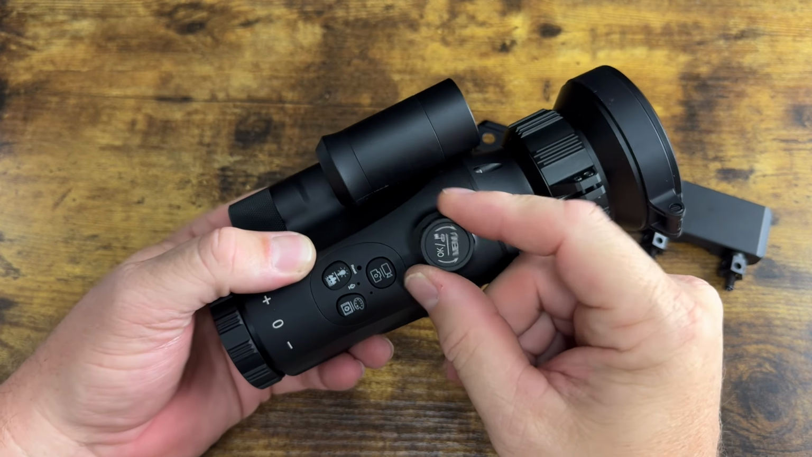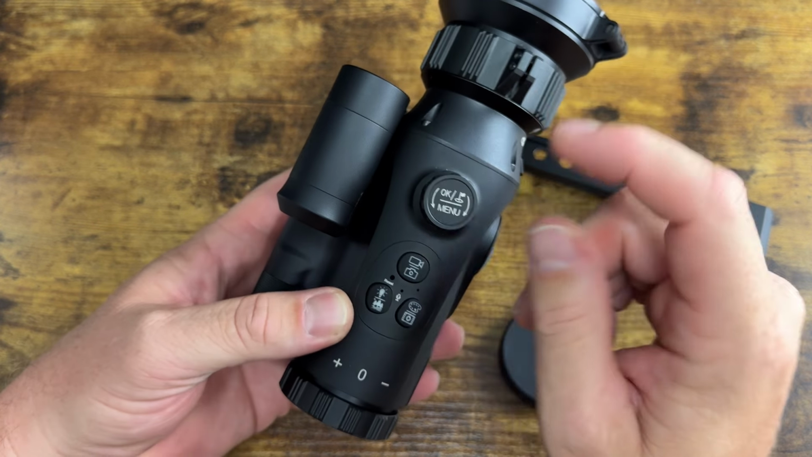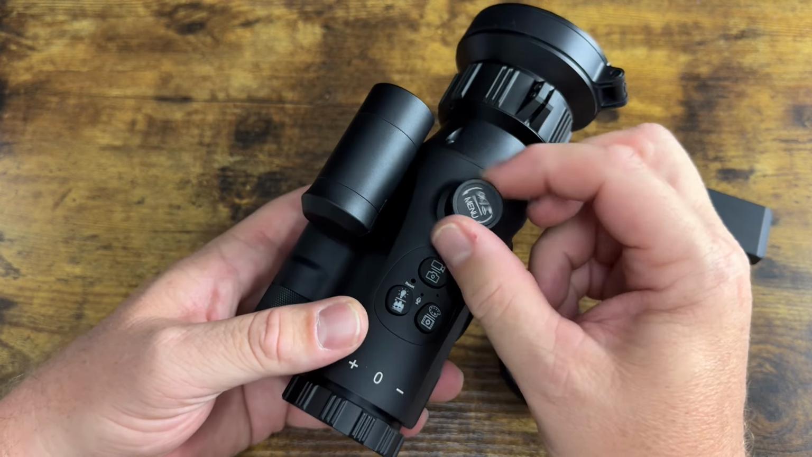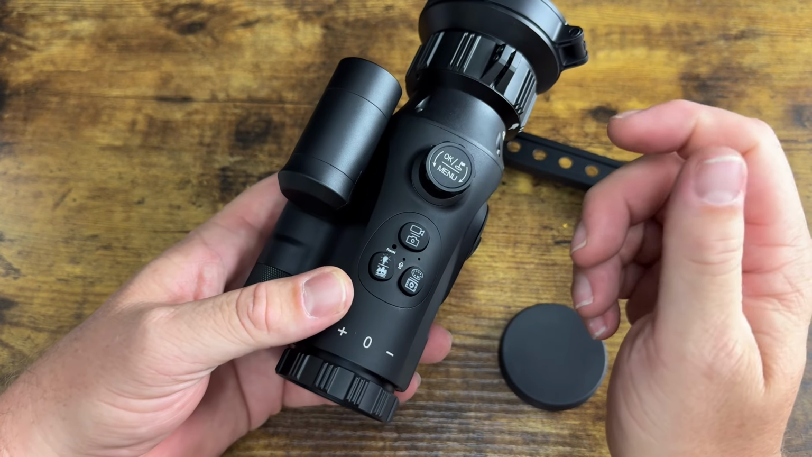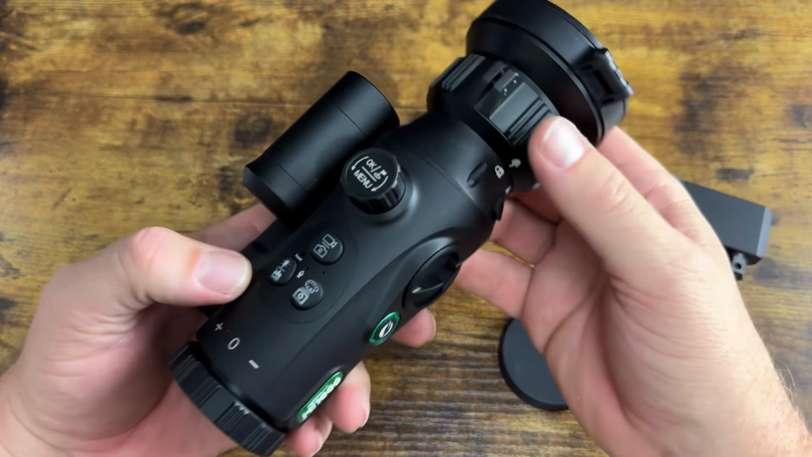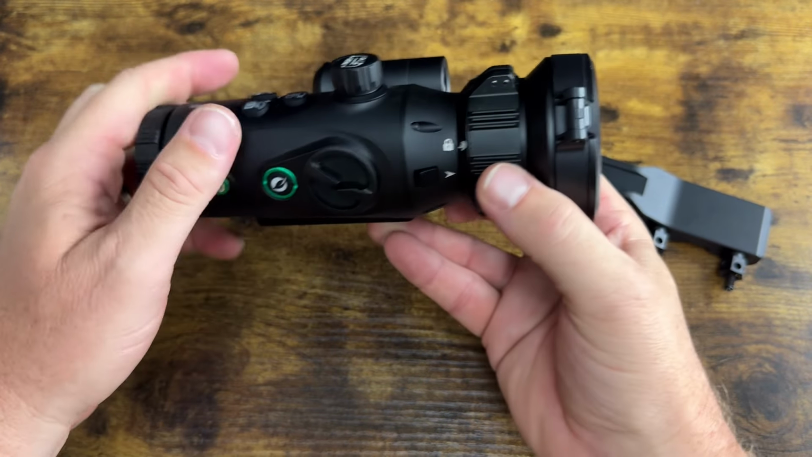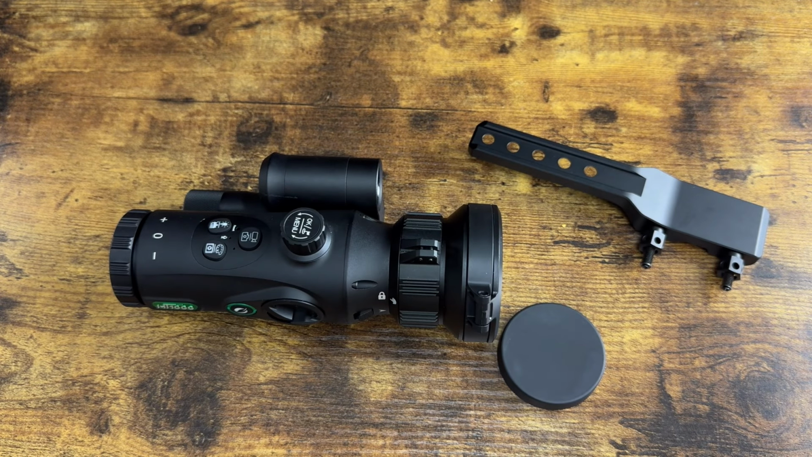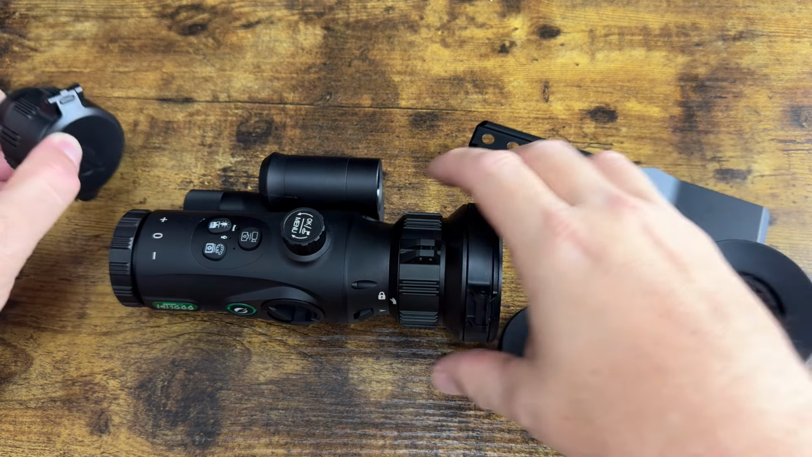Let's check the top of this sucker. So this is your menu, your laser rangefinder. When you tap it, your zoom and stuff for your magnification. To change the lens, let me get the 35 out, put that on. Get a little rubber thing here.